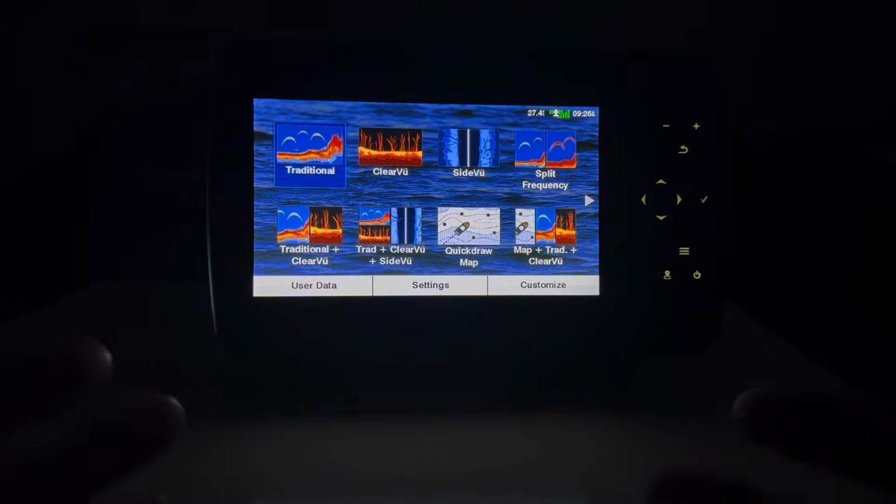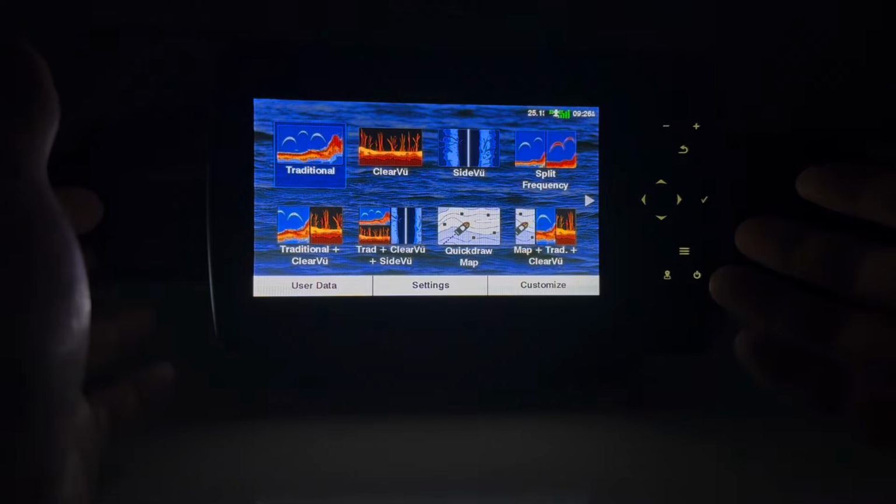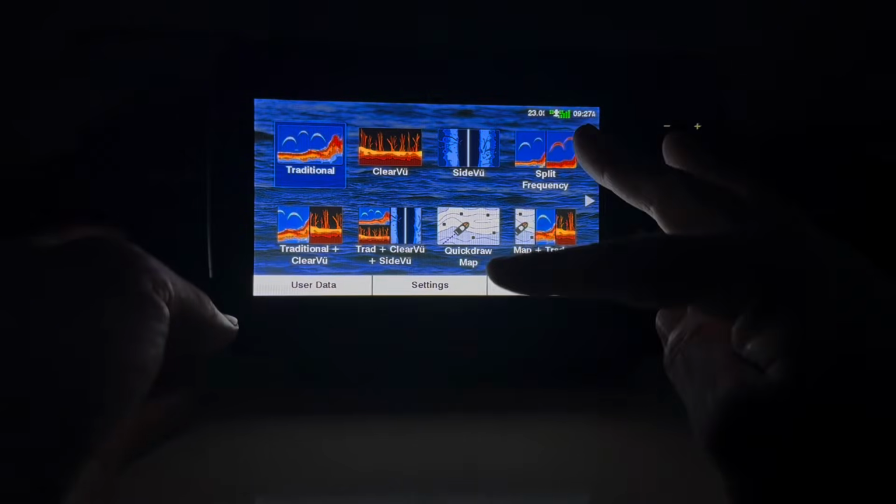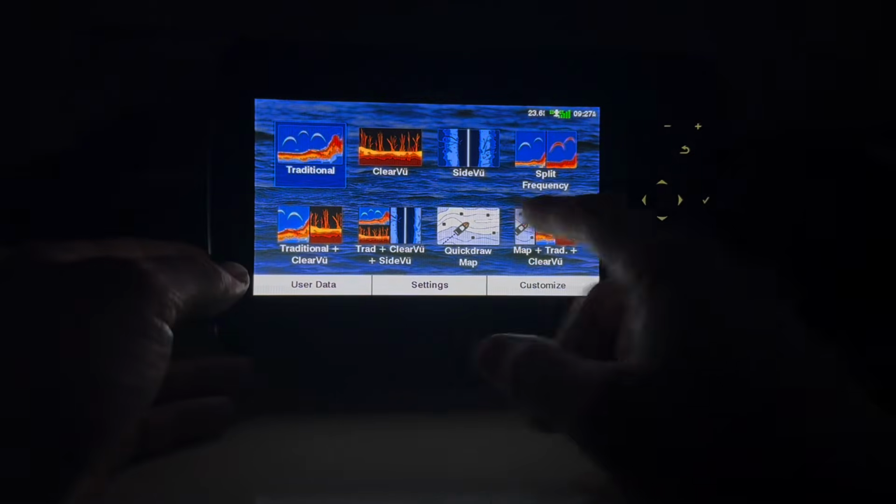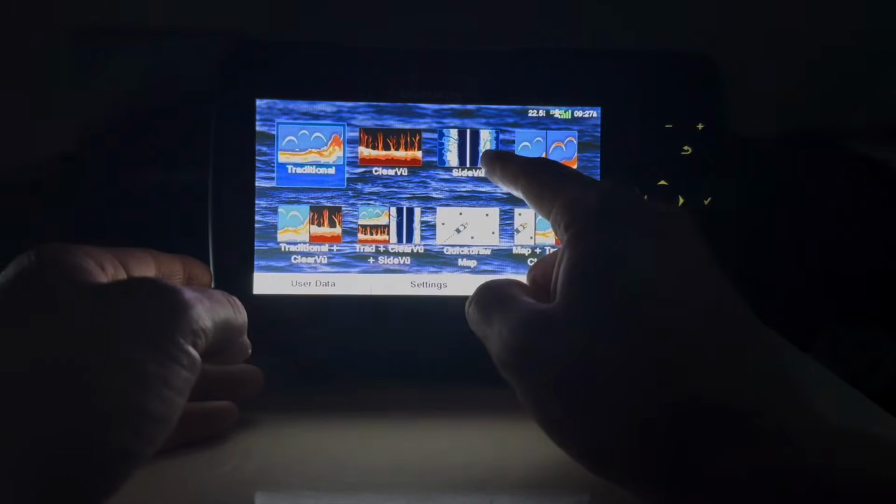So let me get this thing turned on. Okay, so we have it set up here. This is your main screen. This is basically what it comes up to as soon as you get on the water. The first four things I want to point out are your traditional, your ClearVü, your SideVü, and your quick draw map. Those are basically the four main settings that come with this thing. The rest of these are just combinations of them. So your traditional is right here, then your ClearVü, your SideVü, and your quick draw.